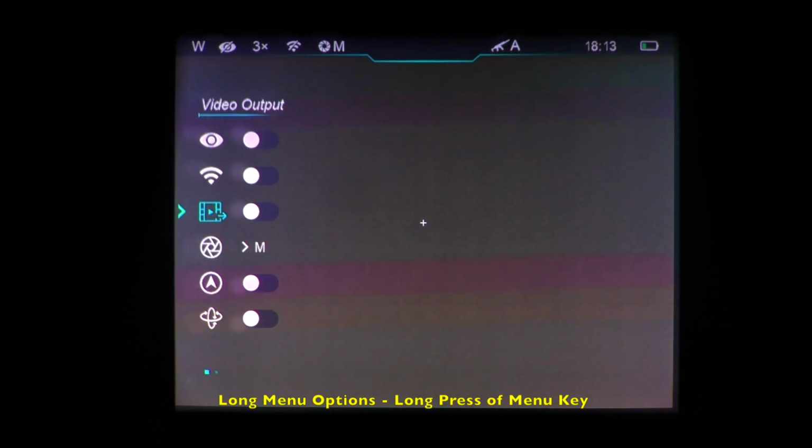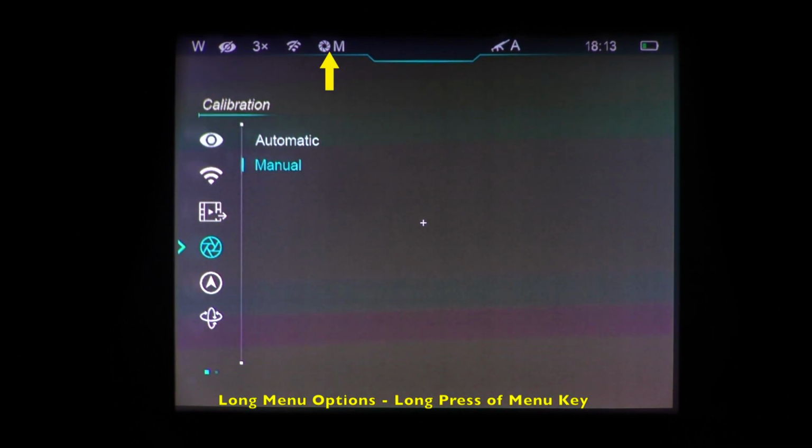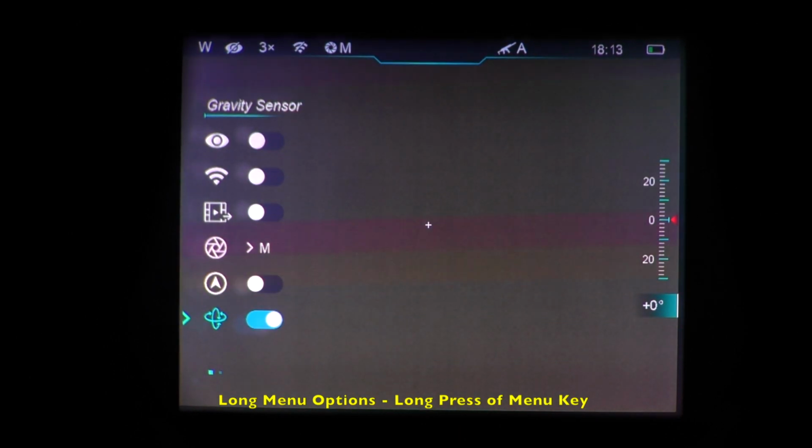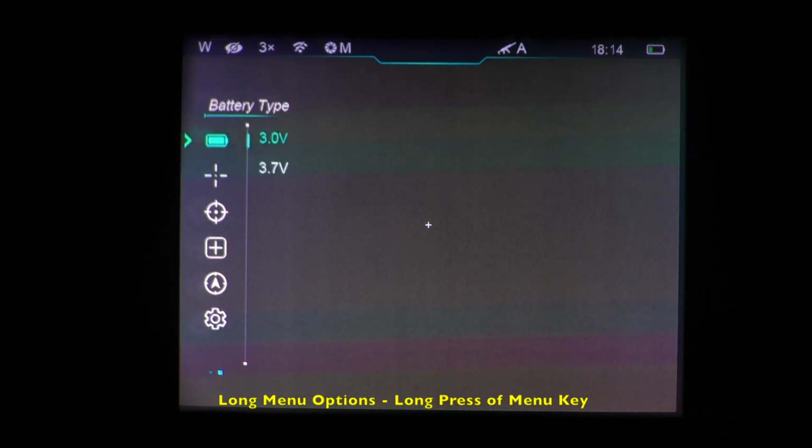If you would like to stream video through the cable connection on the side of the Bravo, you can indicate that here for video output on or off. Your calibration is manual or automatic. I prefer manual. Compass. Now you see the directions there in the upper HUD. Gravity sensor. It brings up a dial on the side. Voltage, either 3 or 3.7. 3 is default.